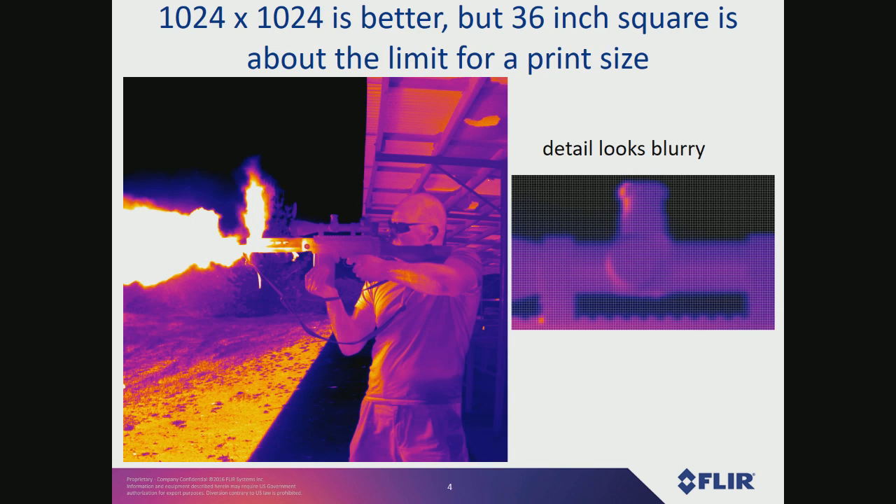So 1024 by 1024 is a lot better. And this is a picture of me firing a rifle, taken with that camera. That image looks really good. You could print that up to about 3 feet square, and it looks like a regular photograph essentially. But you can still see the pixelation when you zoom in on the top of that rifle scope, kind of in the center of the image. You can see I have a little inset of that.